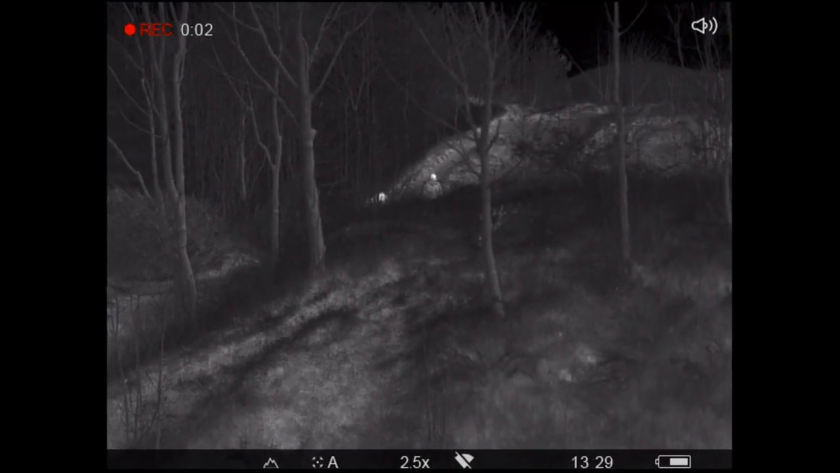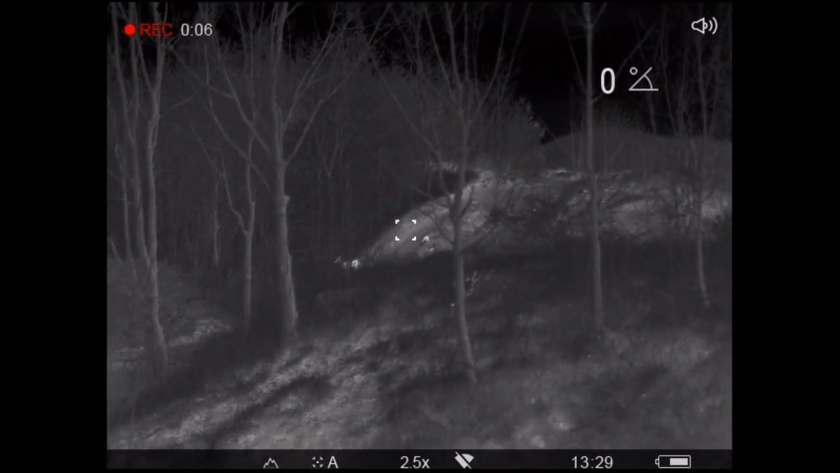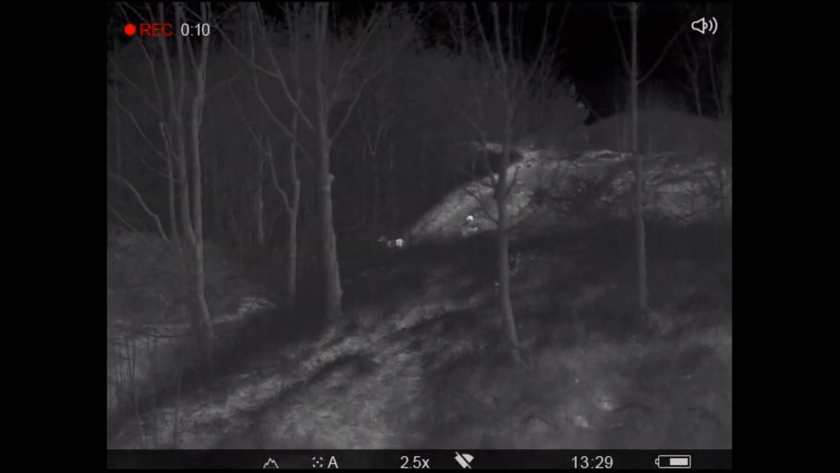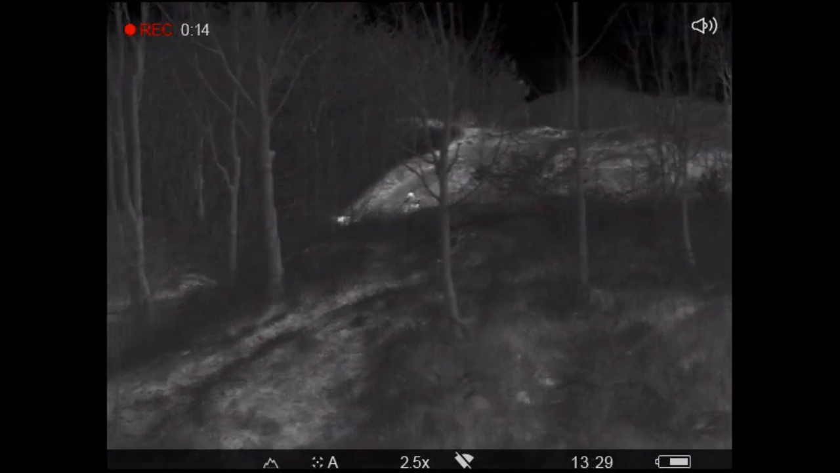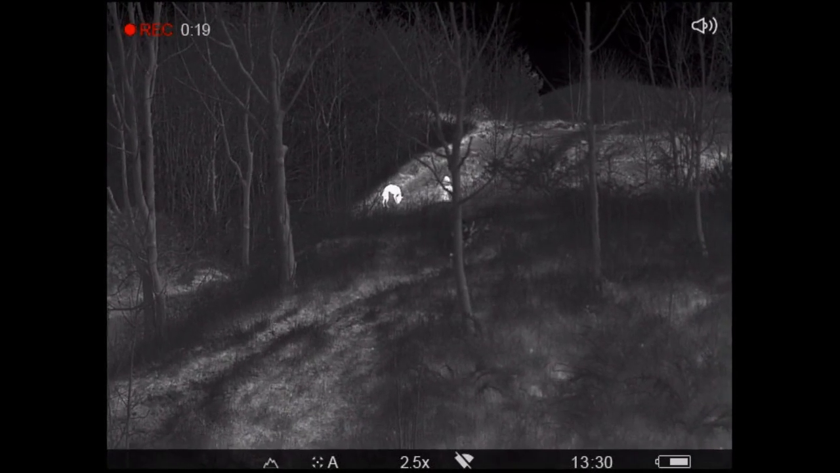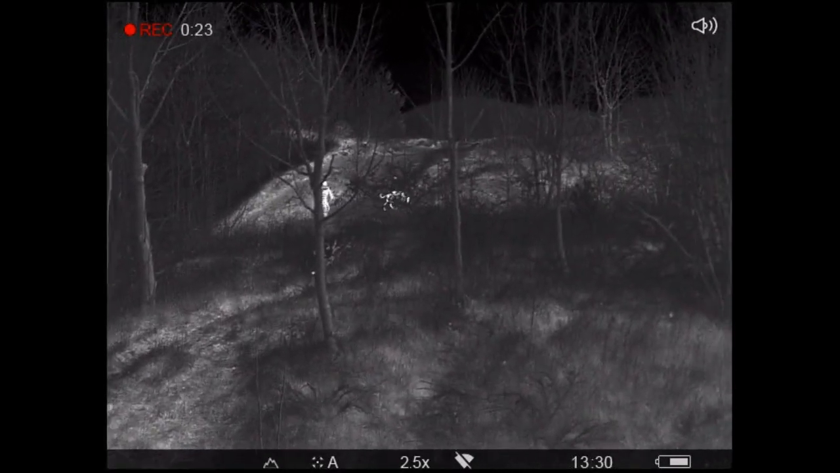And then the same image there, about 50 yards now, 94. So 100 yards away, you clearly see that there's my wife's head and shoulders, and then my dog. Nice and clear through the XP50.